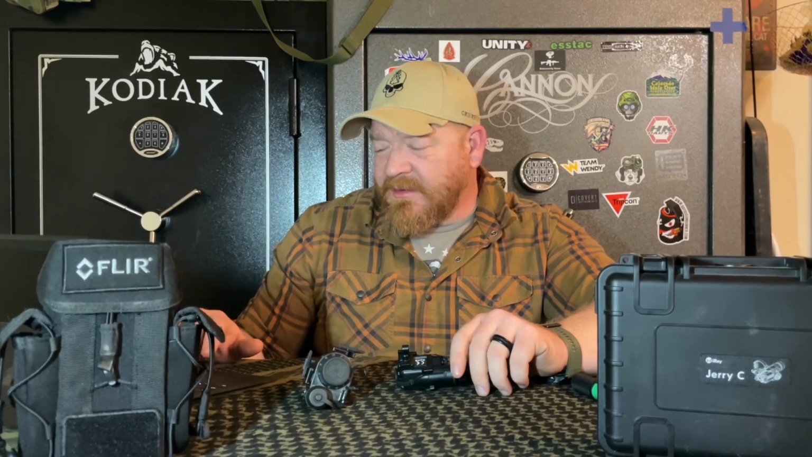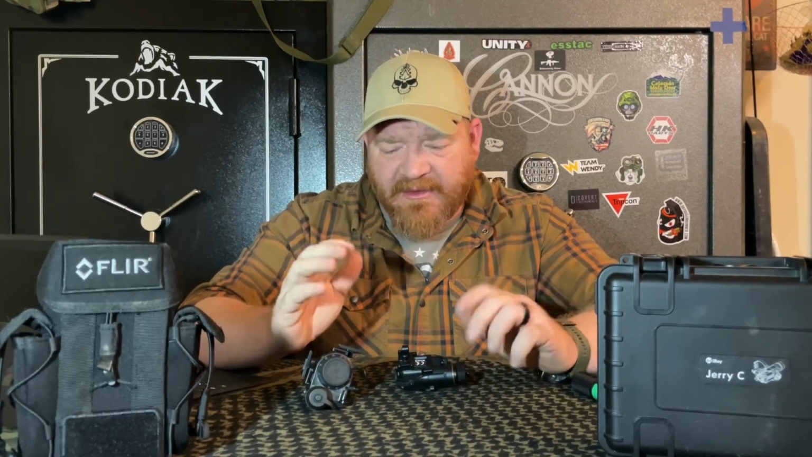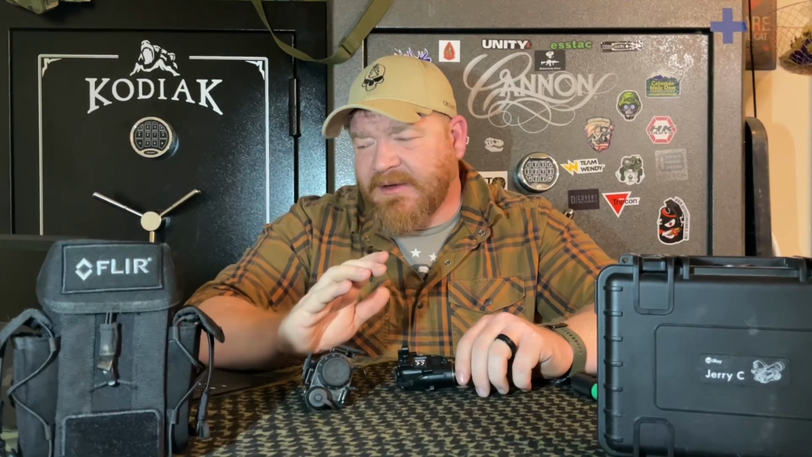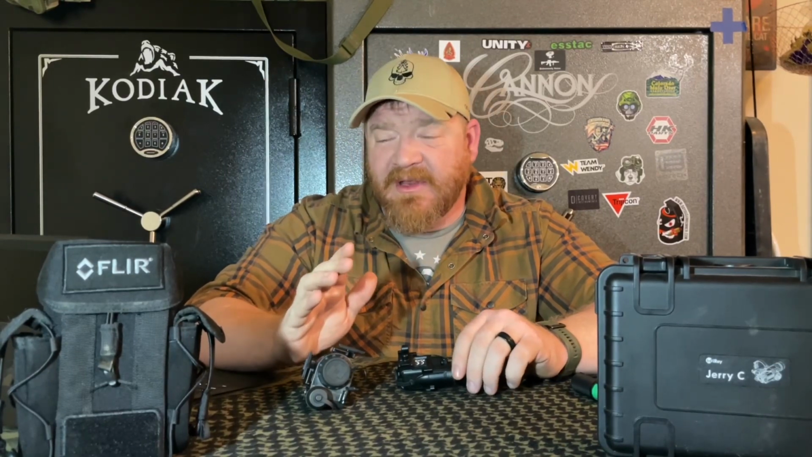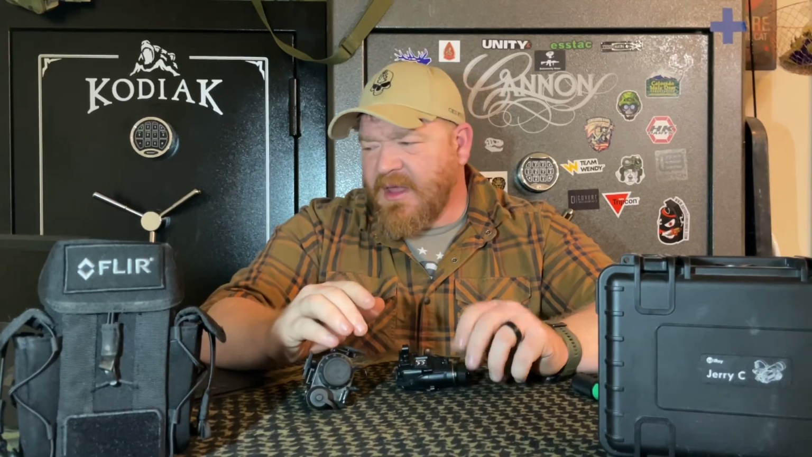Whereas the Jerry C touts on its page that in order to detect a human size heat signature, it can detect it out to 1,000 meters, 1,088 meters. You can recognize that it's a human shaped heat signature out to 270 meters, and at 136 meters and closer, you can actually identify the human shape or human heat signature that you're observing.